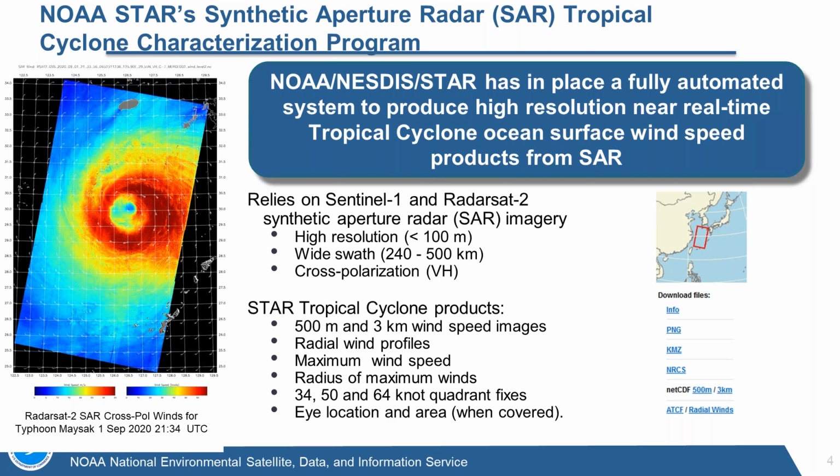On the left-hand side here, we have an image from Typhoon Maysak back in 2020. This was a giant storm. Its radius of max winds was almost 80 kilometers.